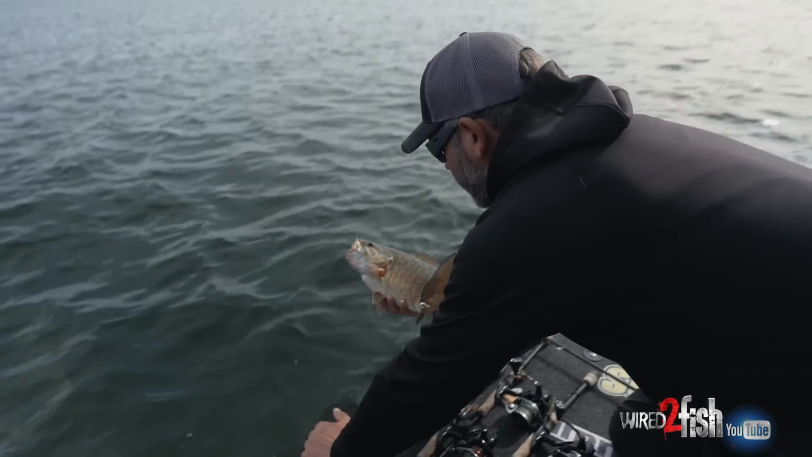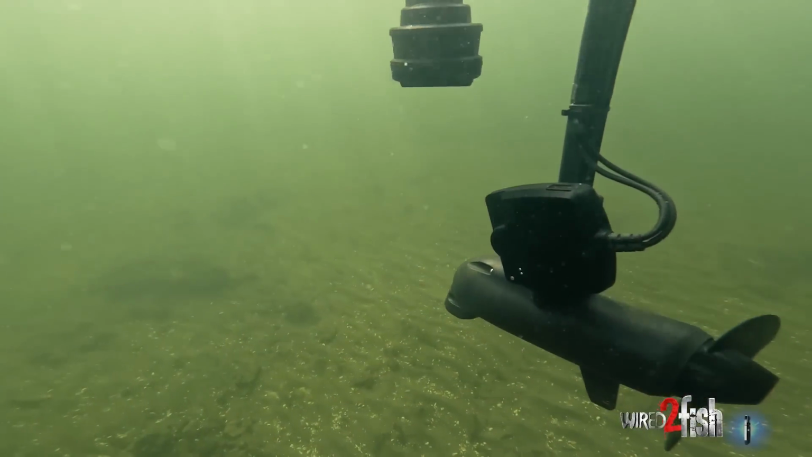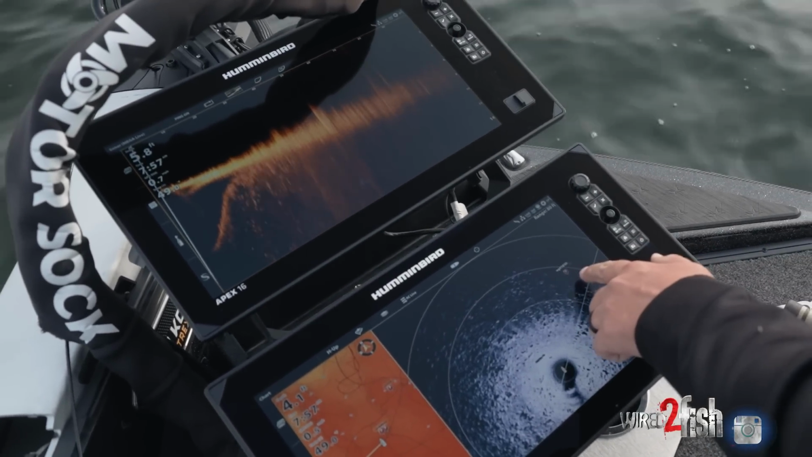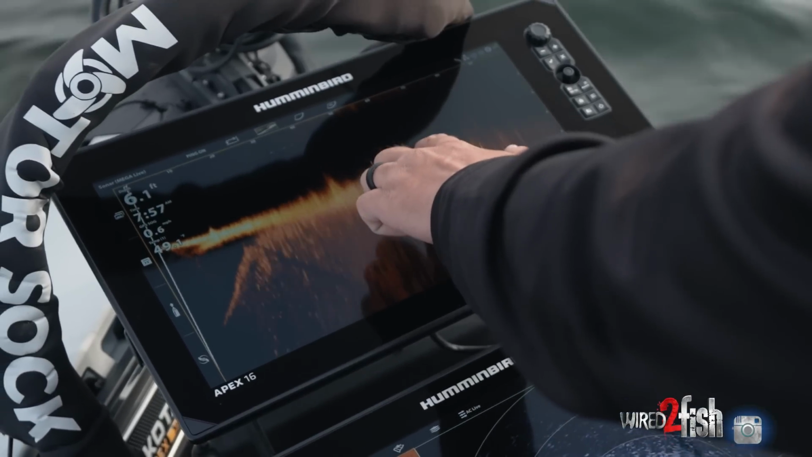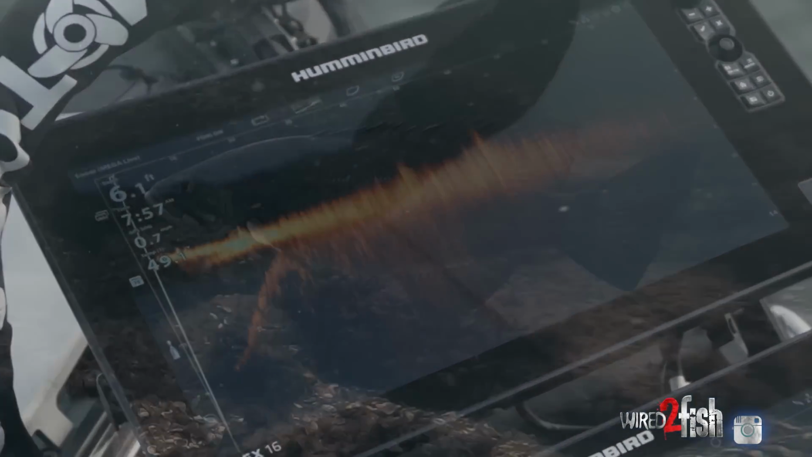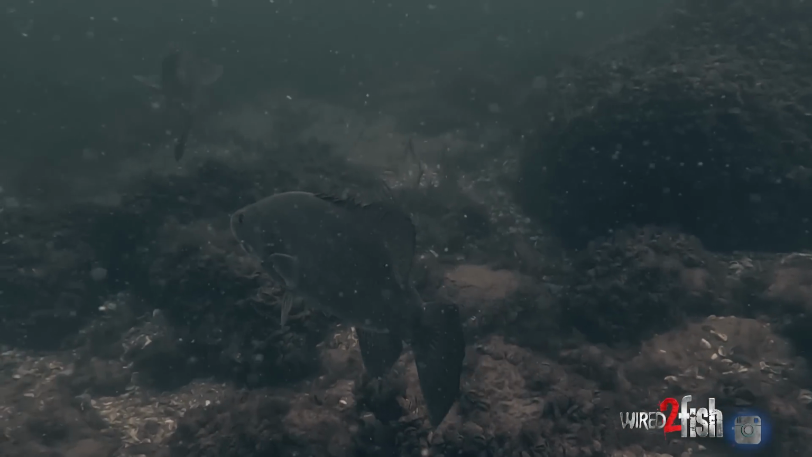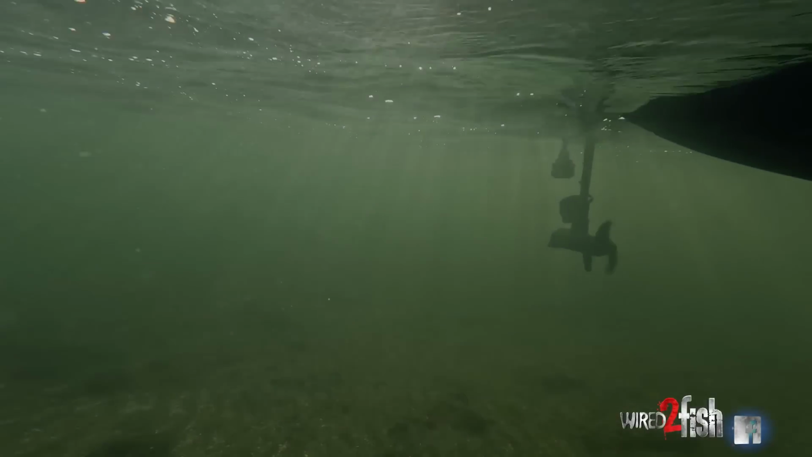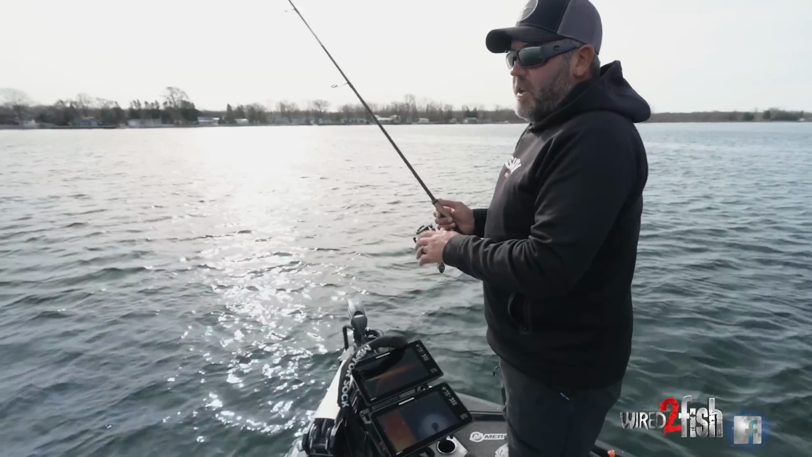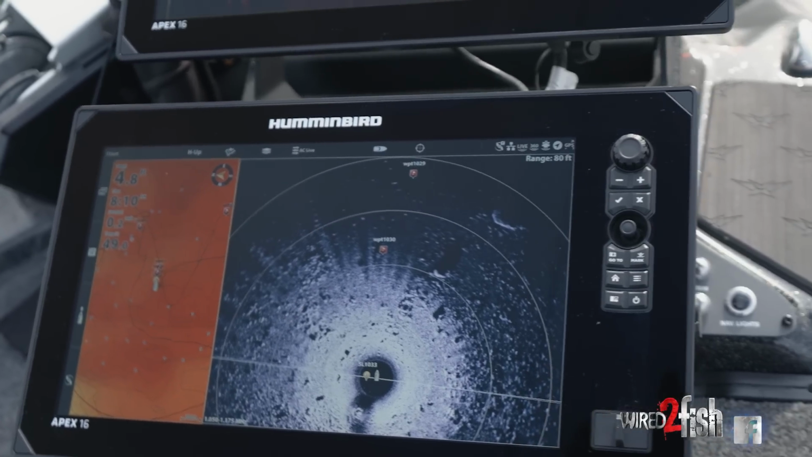And that's a beauty. Humminbird, Mega 360, and Mega Live. Both of them have their purpose. I like to use the 360 just to see the structure. And then once I get up to that piece of structure and I can see where the sweet spot is, I'm going to use my Mega Live to scan over, see if there's a fish on it. Now, something that I've noticed over the past couple of years of fishing with Mega Live, you can't always see them. If they're tight to the bottom, you're not going to see them on any kind of forward-facing sonar. So it's key to obviously use both of them in conjunction.